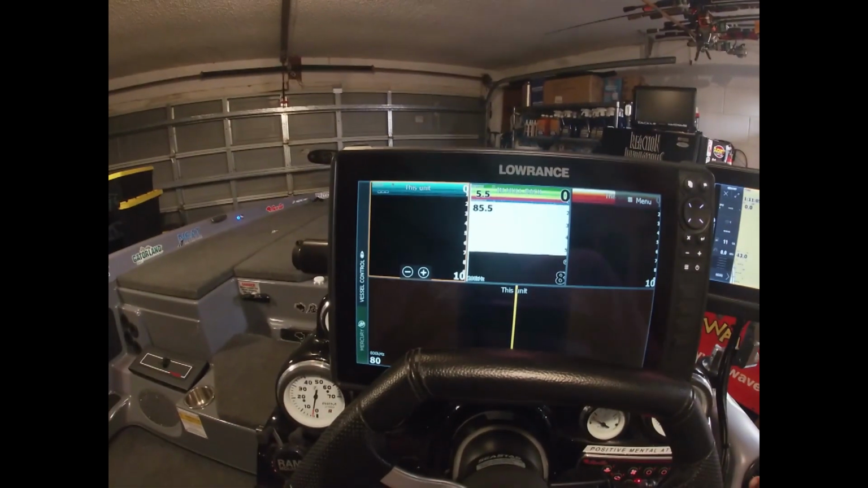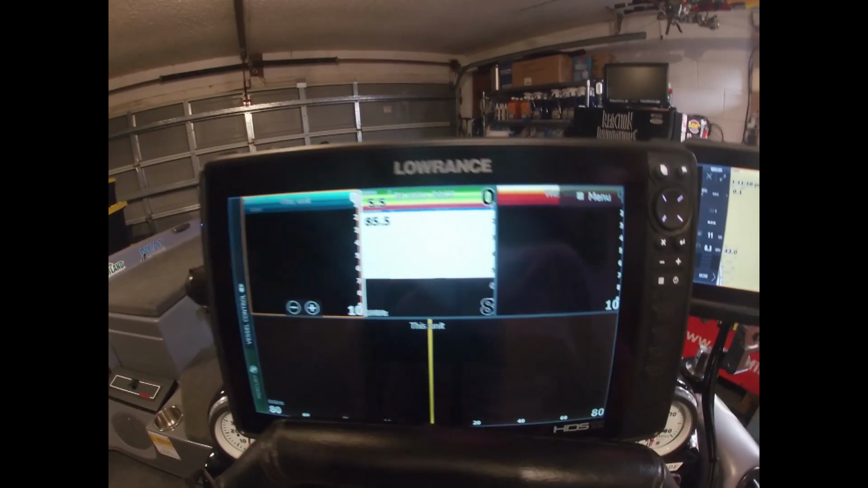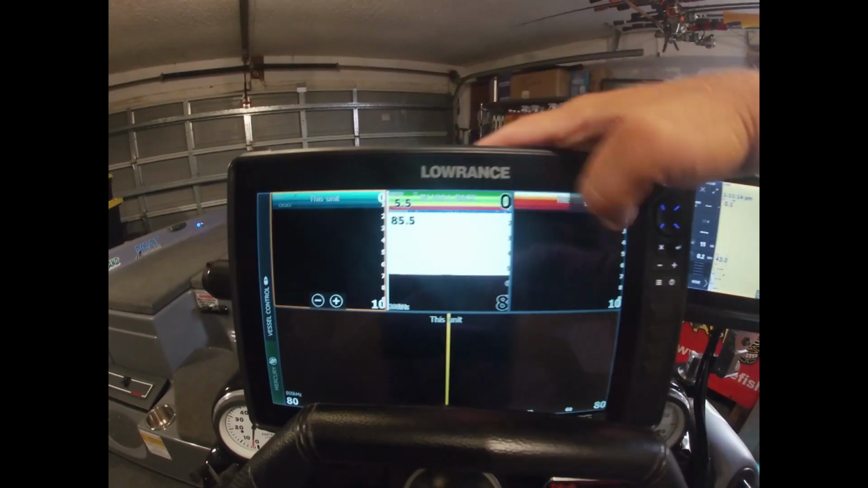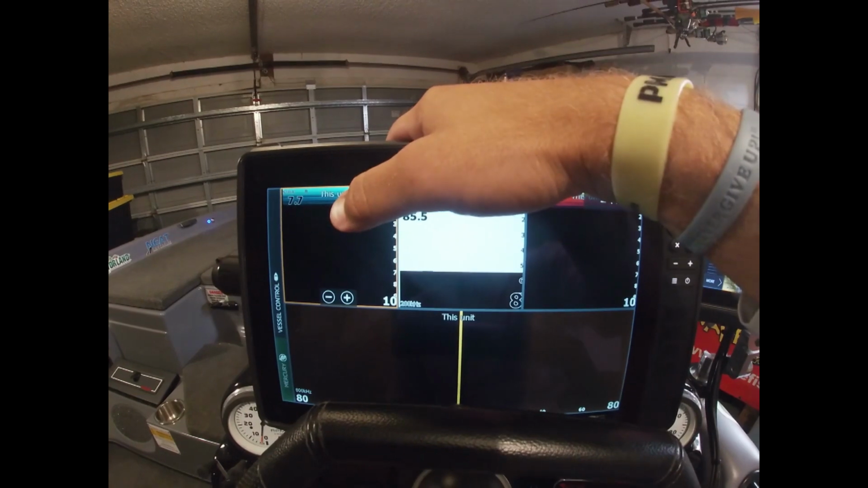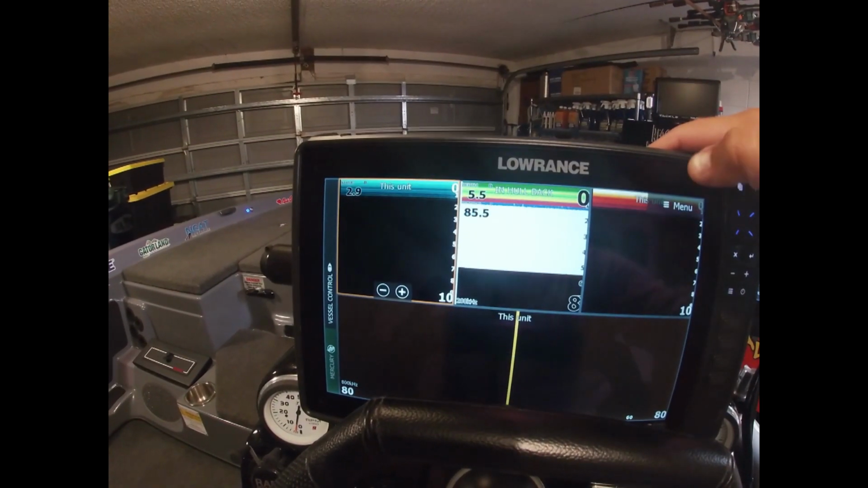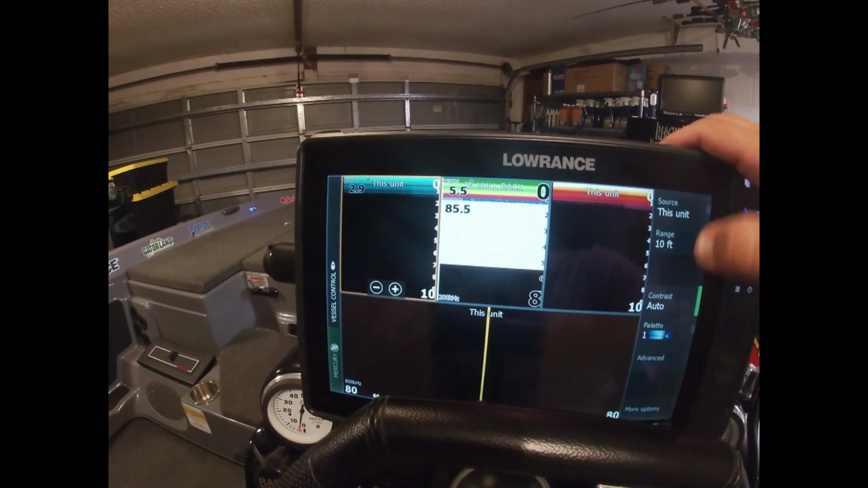So, here's my graph. This is what I run my graph on most of the time. I got down imaging right there, down imaging there, traditional sonar, and my side imaging. Very simple. I run different color palettes. I'm sure you guys that have watched some videos on YouTube have seen some guys run two down imaging color palettes.